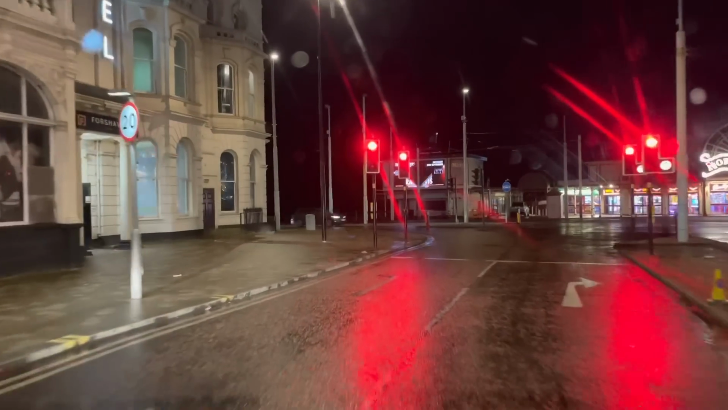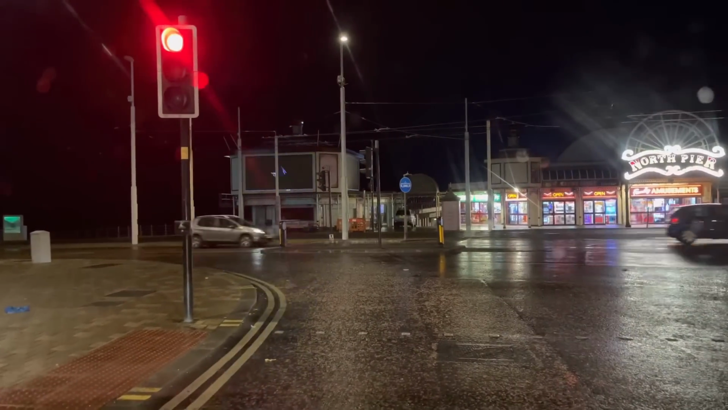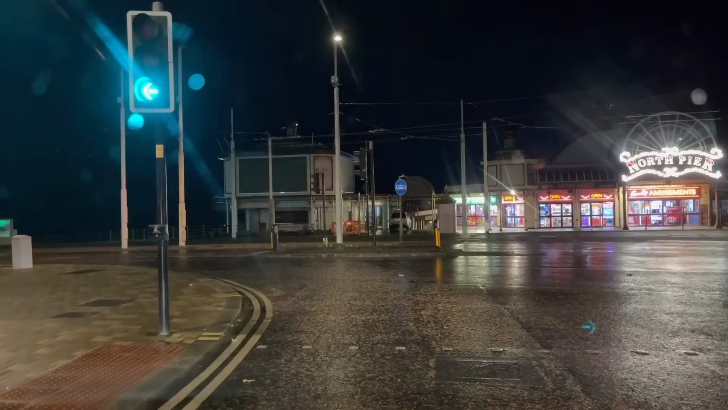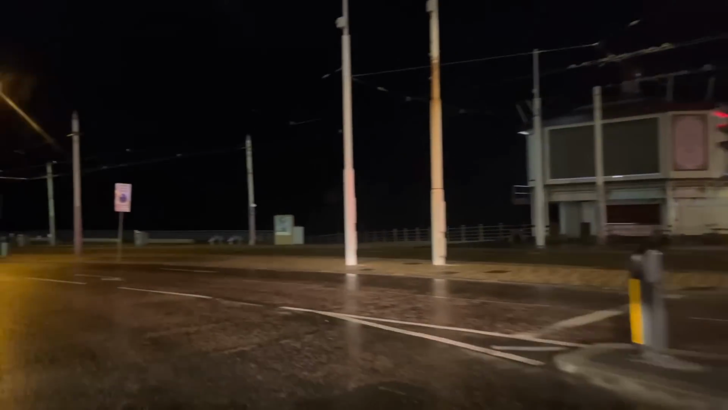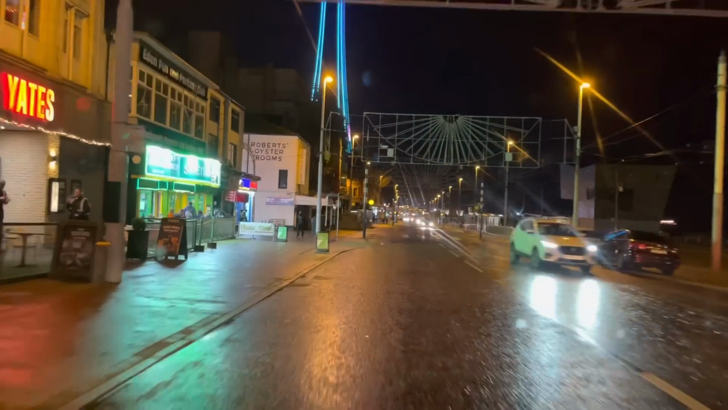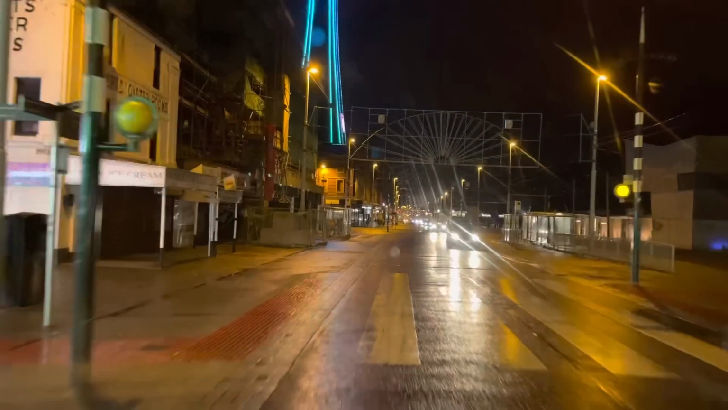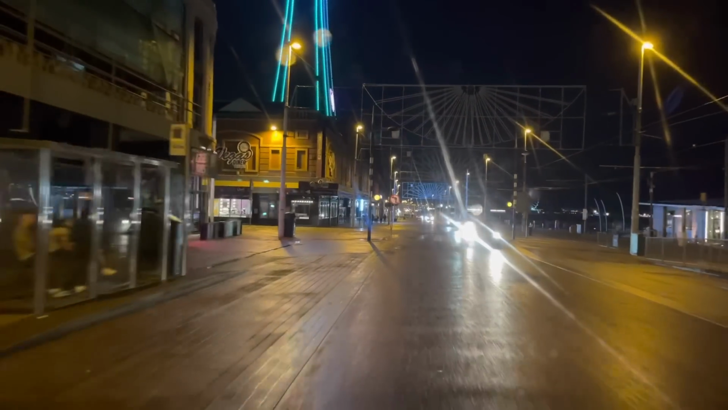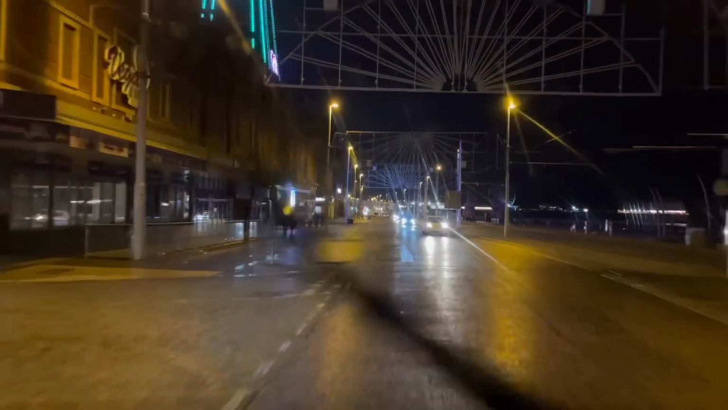Something a bit different for you tonight, folks, with this drive around town. There's North Pier straight ahead. A little bit of flare on the lens there. That's just the rain on the windscreen, but I think the rain just adds to the atmosphere a little bit. And we'll just take a look past Yates's and Shenanigans there. Shenanigans is always quite busy. Very, very popular bar in Blackpool. Oh, there's a tower there. Sorry I can't fit it all in, but that's Blackpool Tower for you. We'll be heading past that in a minute.